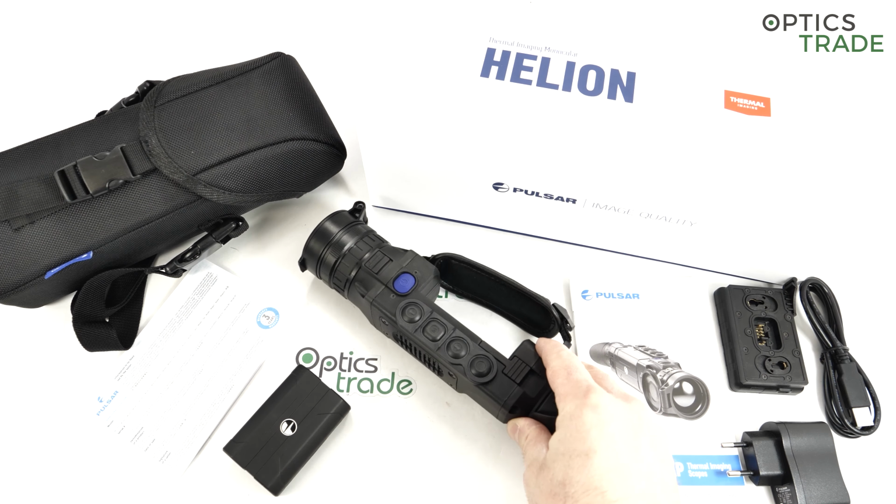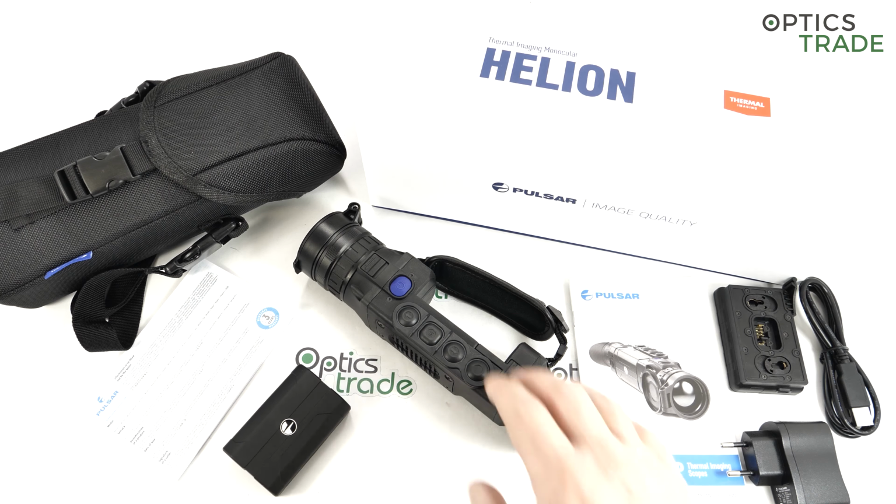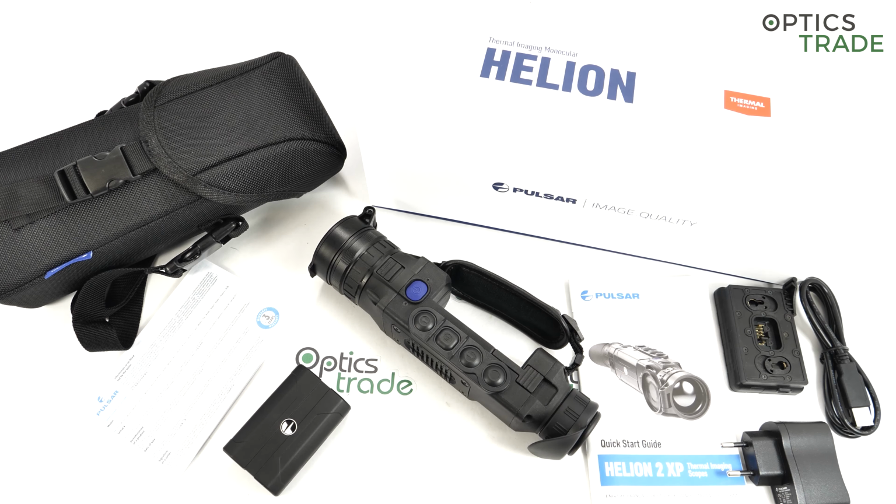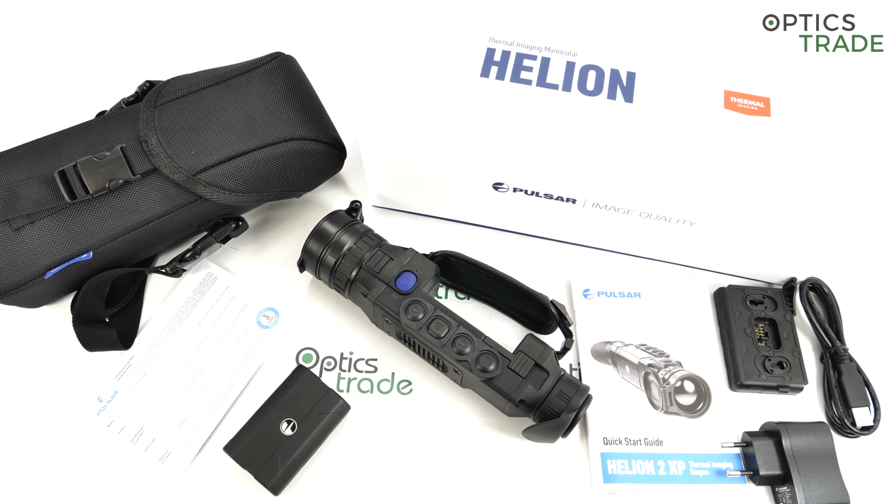And the Helion is still a workhorse among all Pulsar thermal imaging scopes, or thermal imaging monoculars. It's also built like a tank. It's really robust and it's meant to be used as often as possible. So everything is built for function, not to be as beautiful as, let's say, Axions.